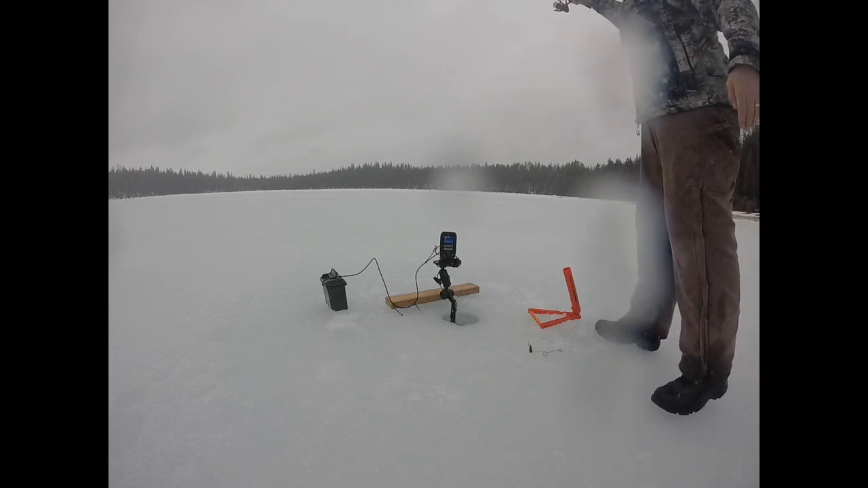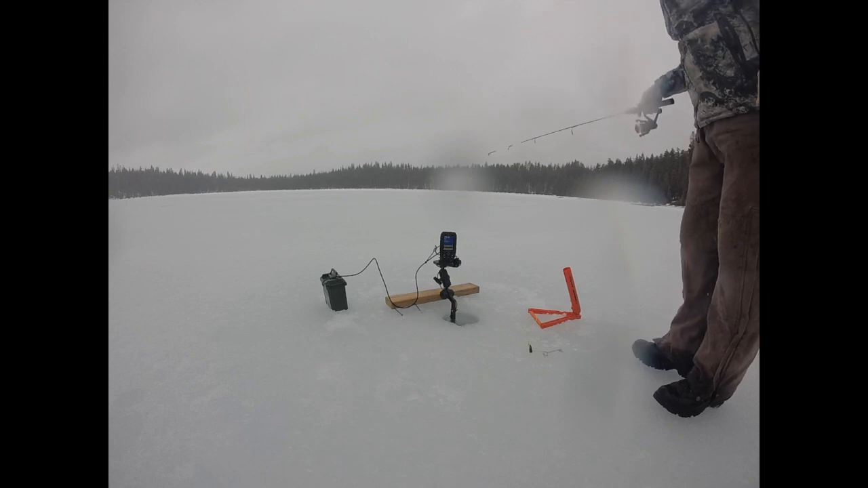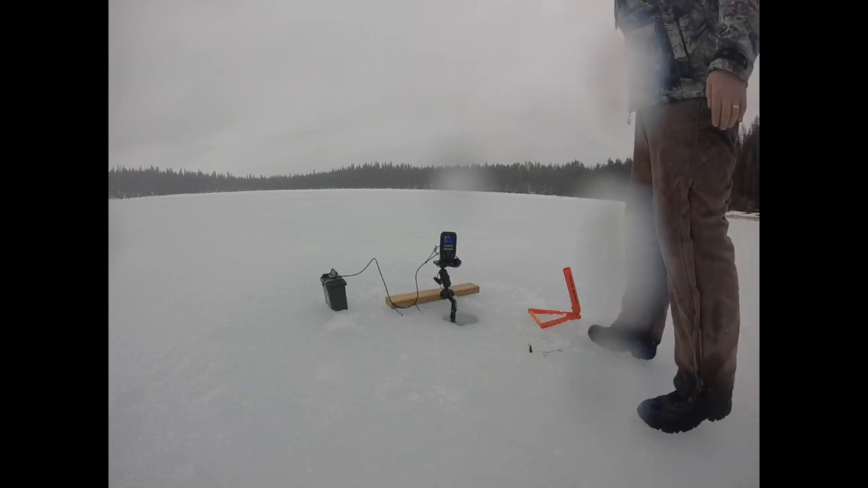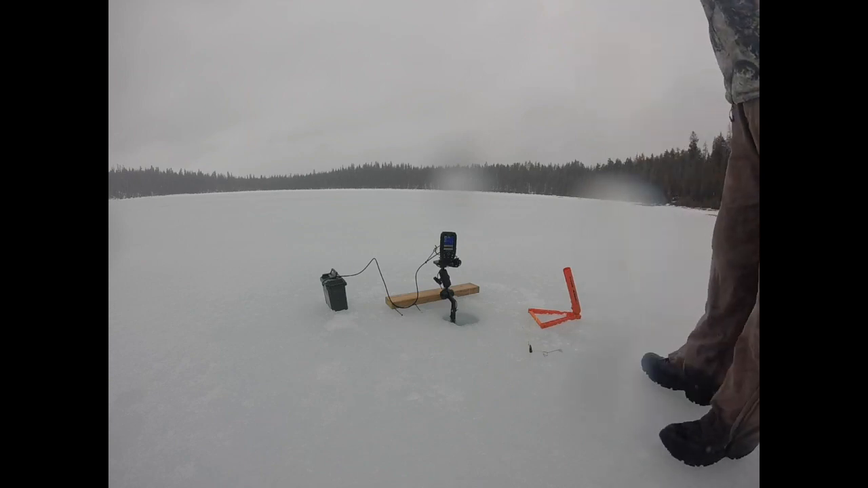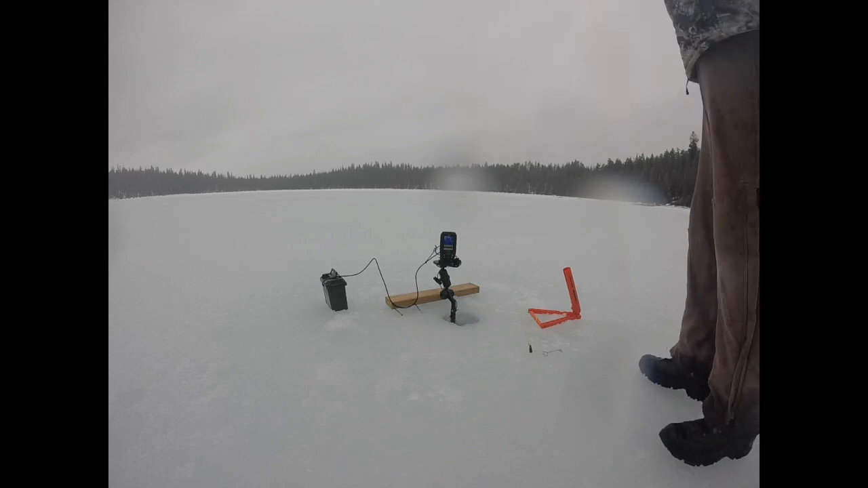Oh, too slow. Hopefully it's not one of those kind of days. And we'll drop back down again. Oh my goodness. Just hitting it. There.